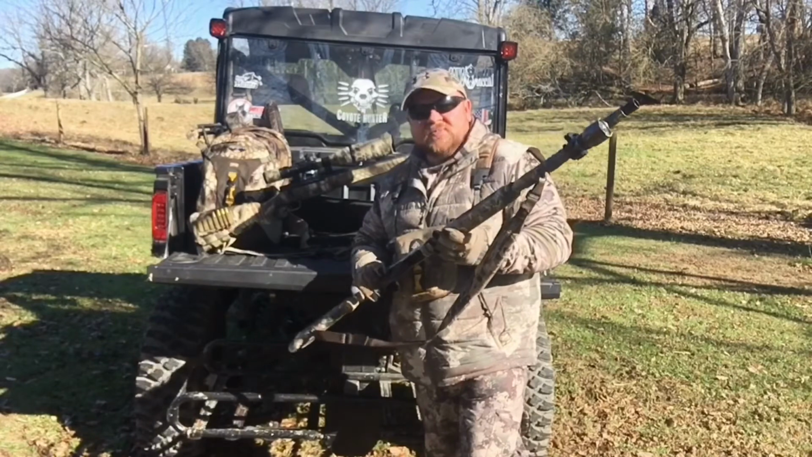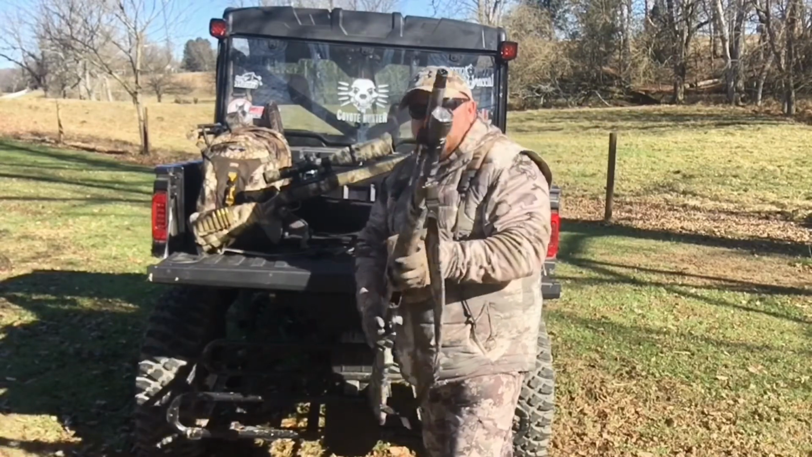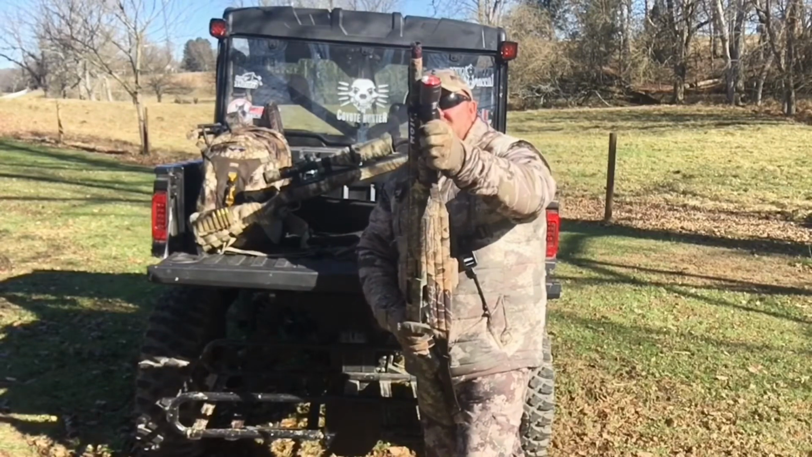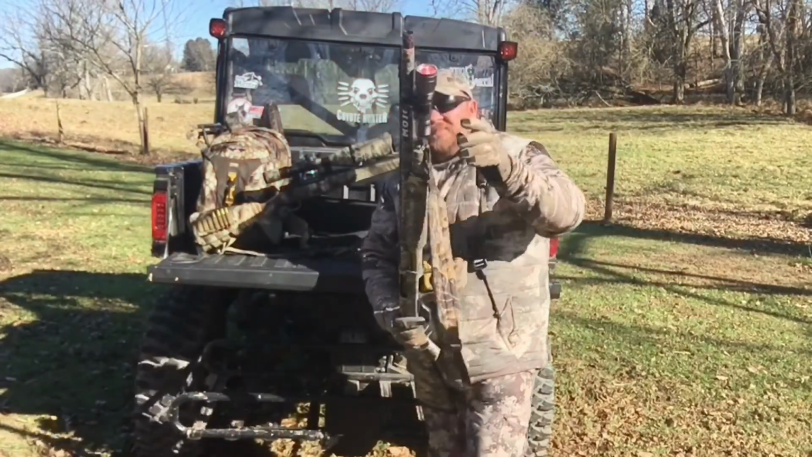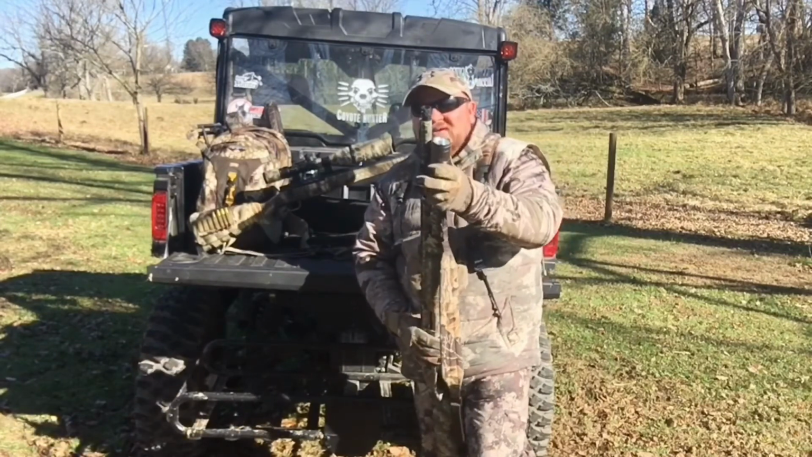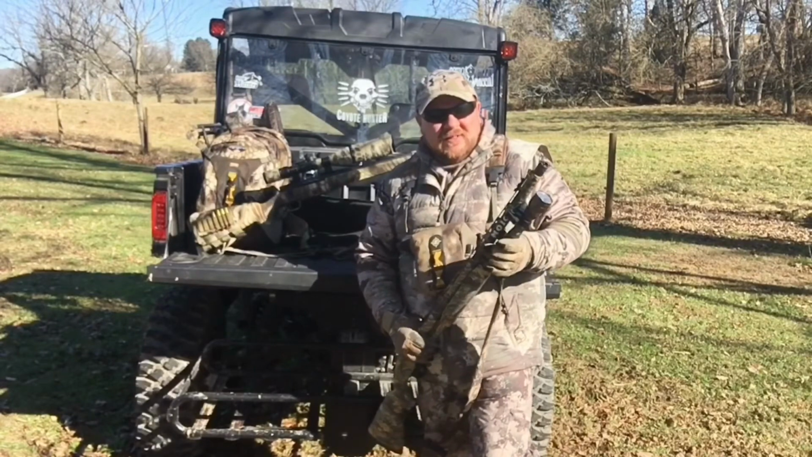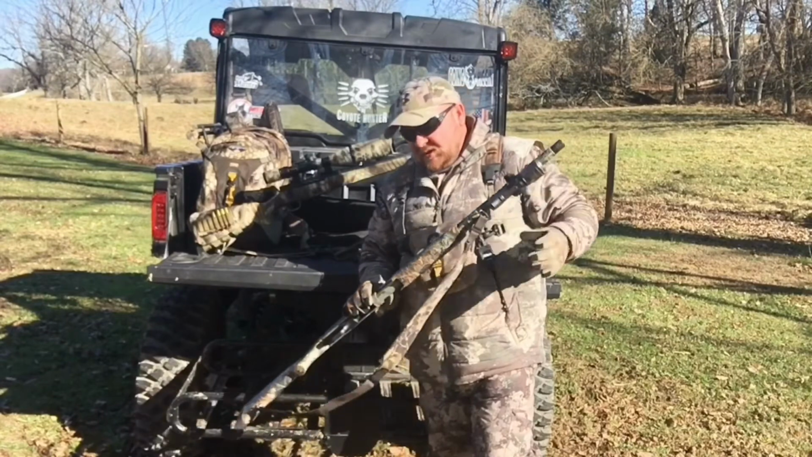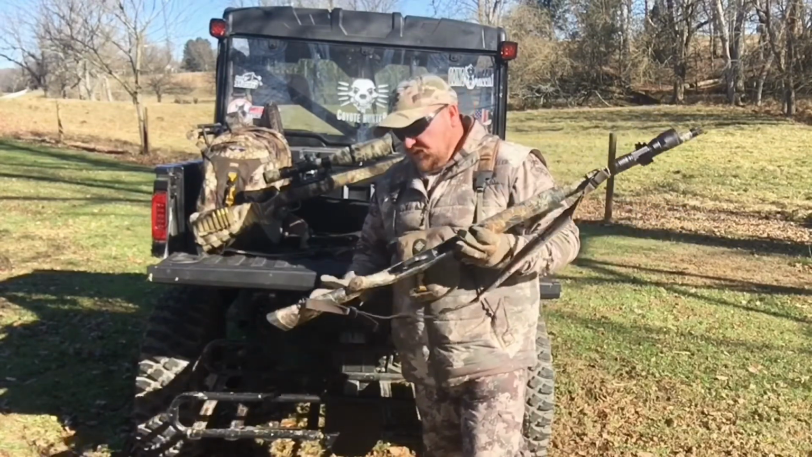But this one's set up, and I just want to give you guys a little look-see here. You'll notice I got this light on the front. This is excellent for nighttime hunting. This is a 1000 Cree amplified light, red lens only. I've got it mounted to the barrel here. We've got a Randy Anderson Dead Coyote choke in this gun, and right now I've got the Hornady coyote loads in here.